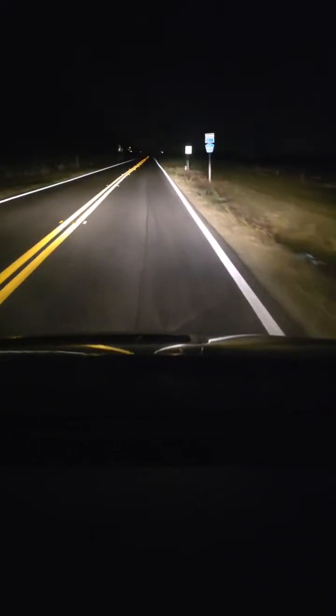Well, we can't go straight anymore. That's what we're dealing with. This road's a little bumpy, so all right, never mind. This part of the road's been paved.